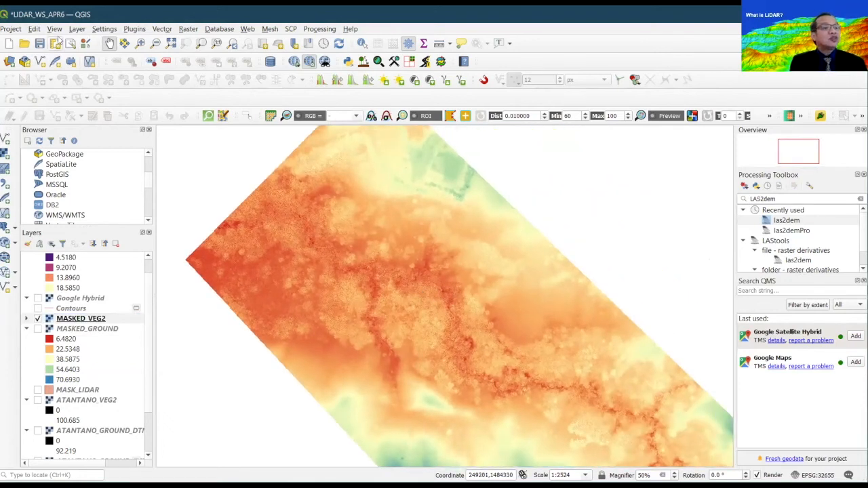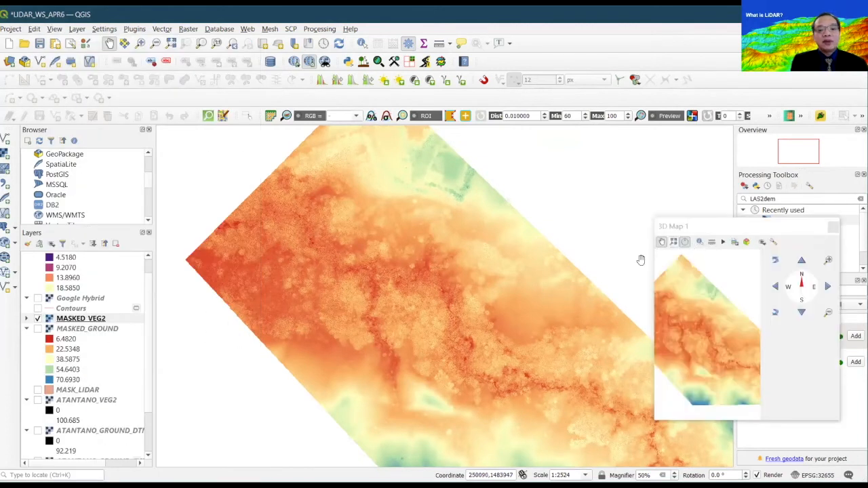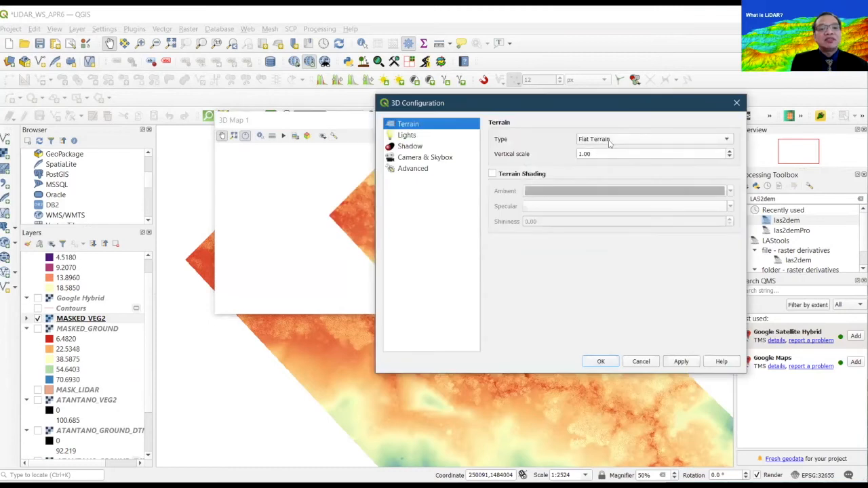So if I want to display this, it's quite easy to do that. The same procedure, go to view, three-dimensional map view, and give some rendering, some changes in terms of display.